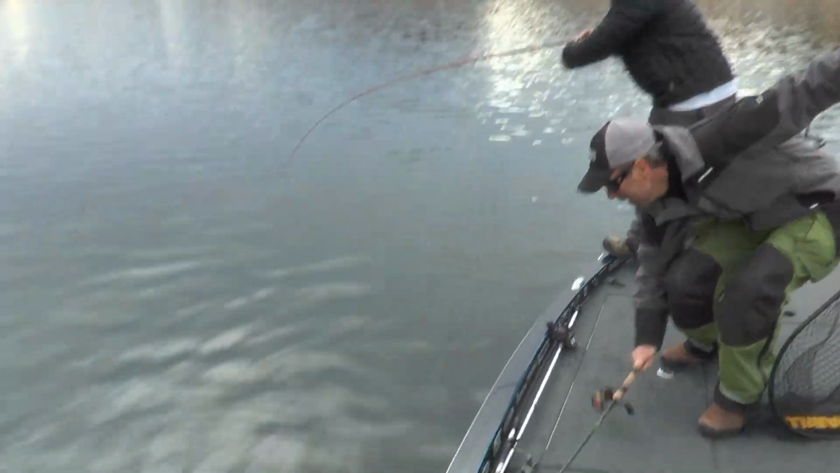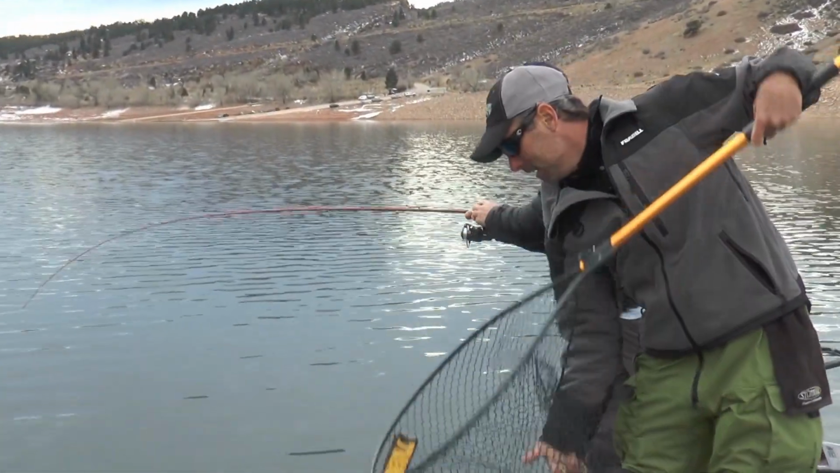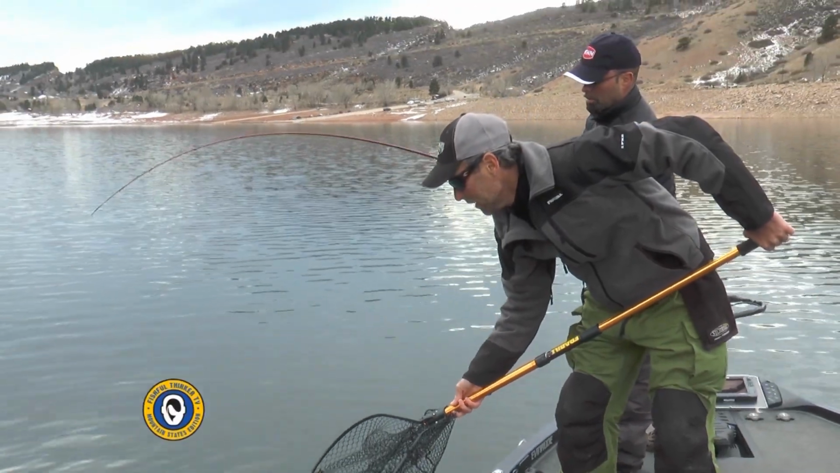All right, Ron. Oh, geez, that's another horse. Look at it, no hurry on that. There's a big male right there. There's a big male right here. Yeah, good job, Ron. And guys, I'm not kidding. If you want to go on a guide trip with Ron, we can arrange that. And I think you should. He loves this bite.